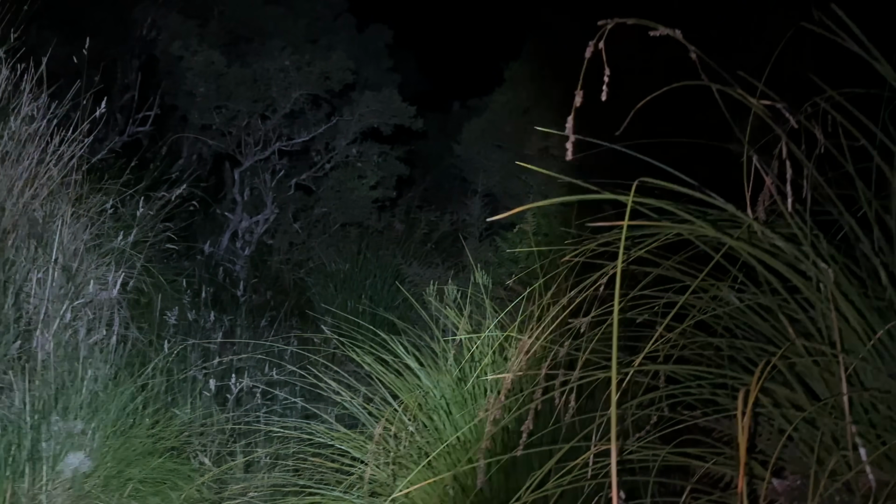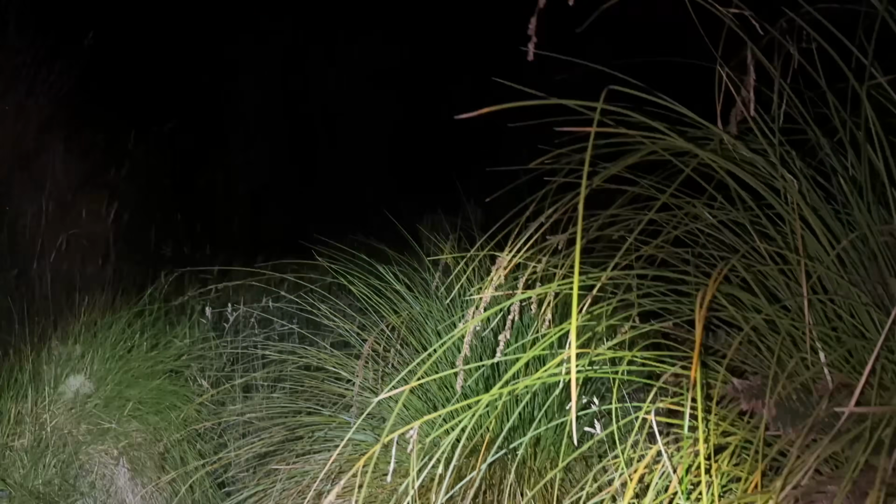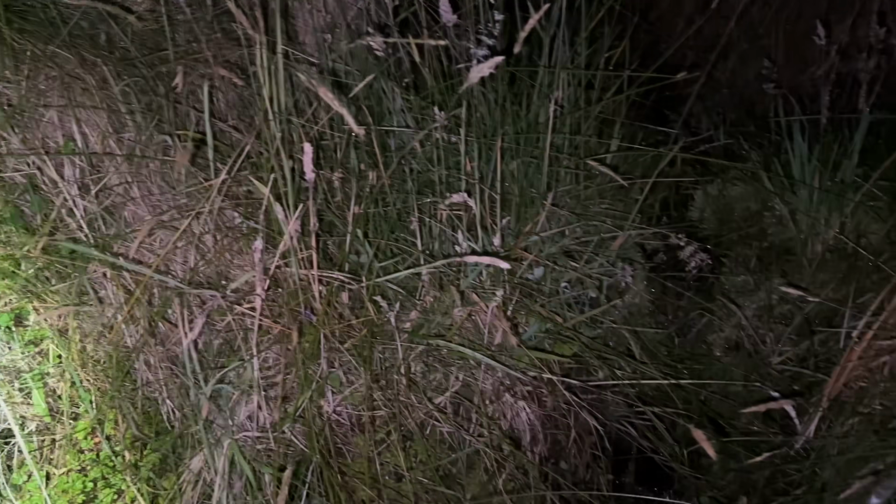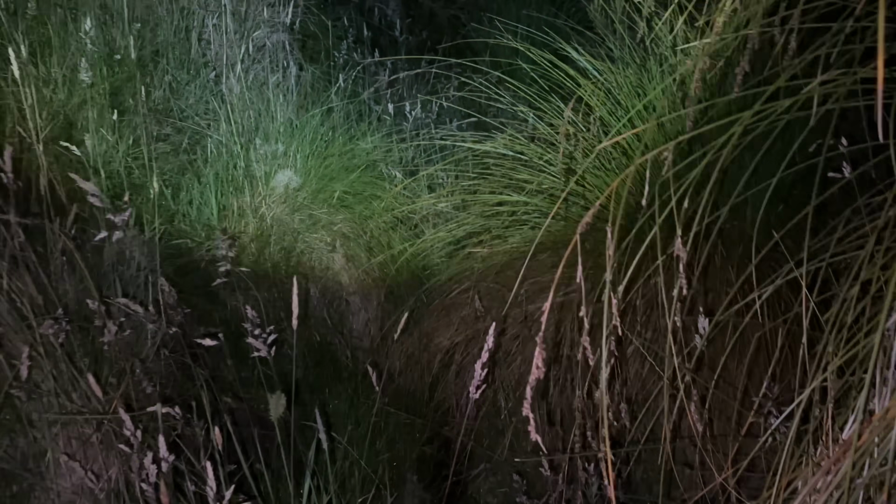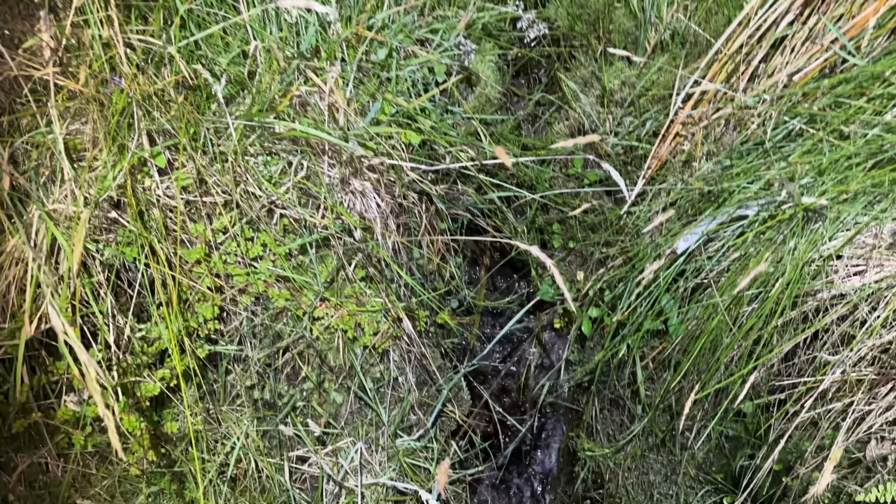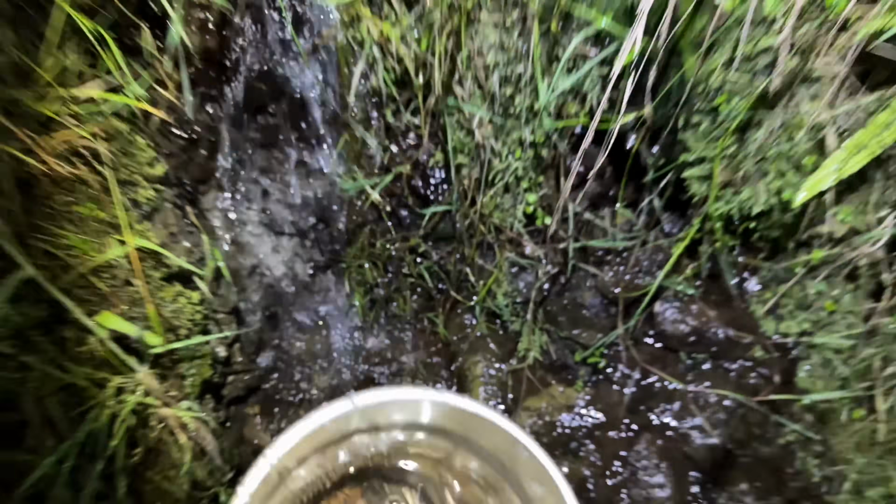Back up we go. Well, it came down into here because I'm desperately in need of some water, that's for sure. Bit of a mistake leaving the bottle up the top, but anyway, look at this, beautiful clean water. But it's getting really late now. It took me a long time to find that deer, but yeah, might park up and have a brew, I think. A bit knackered. Oh, beauty.